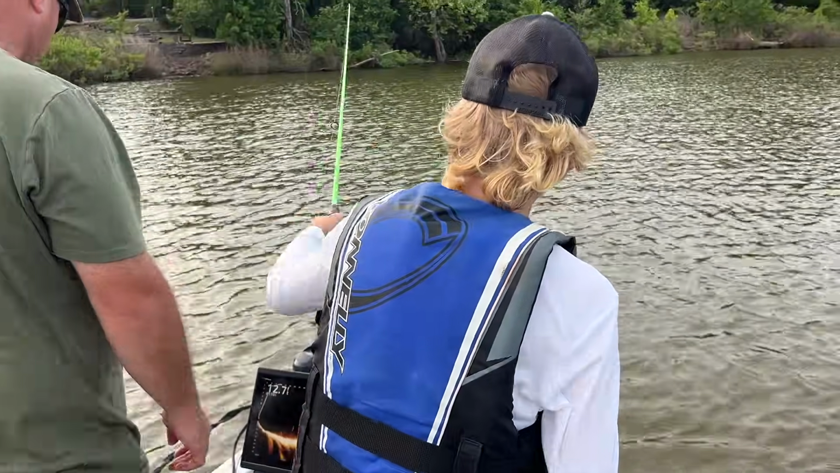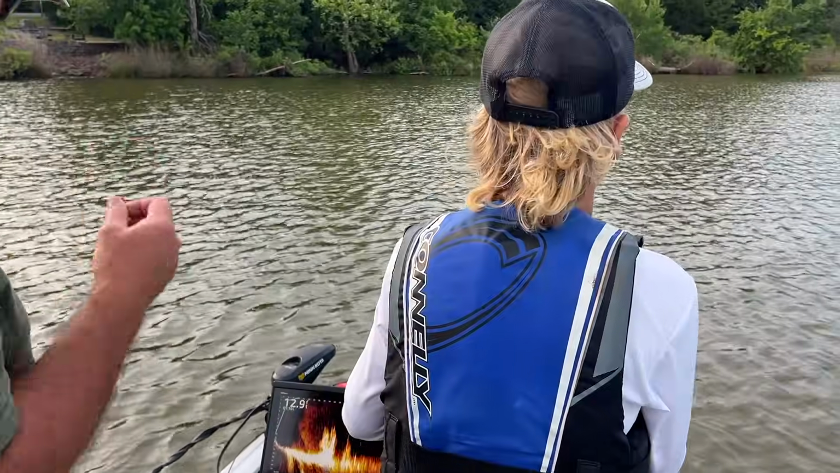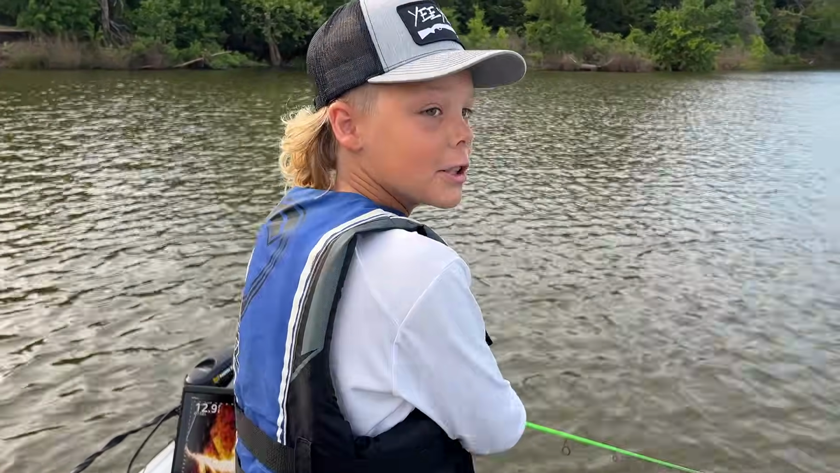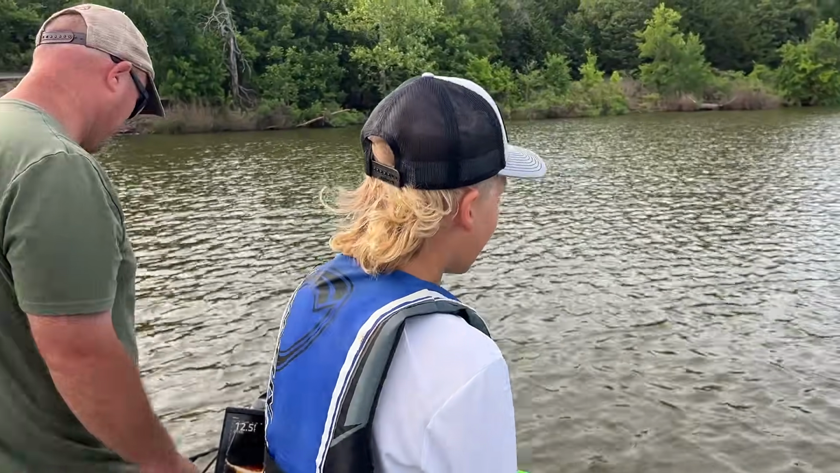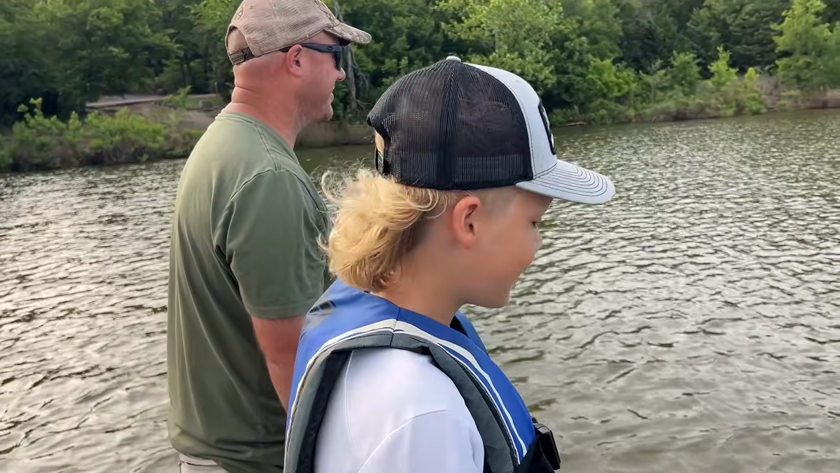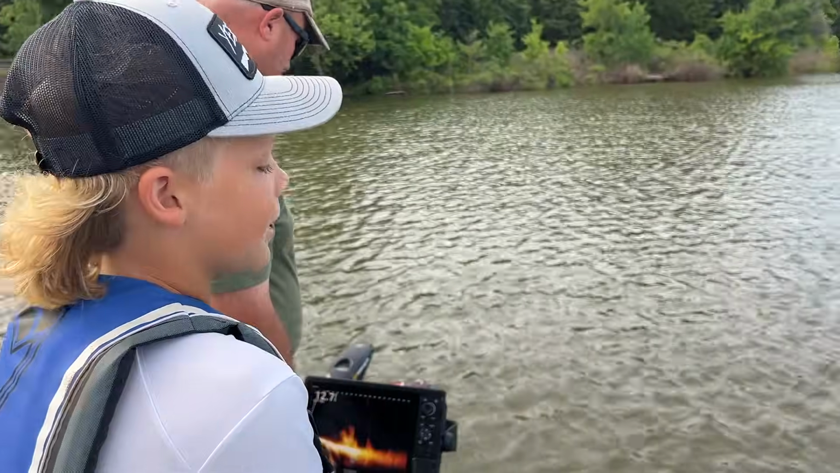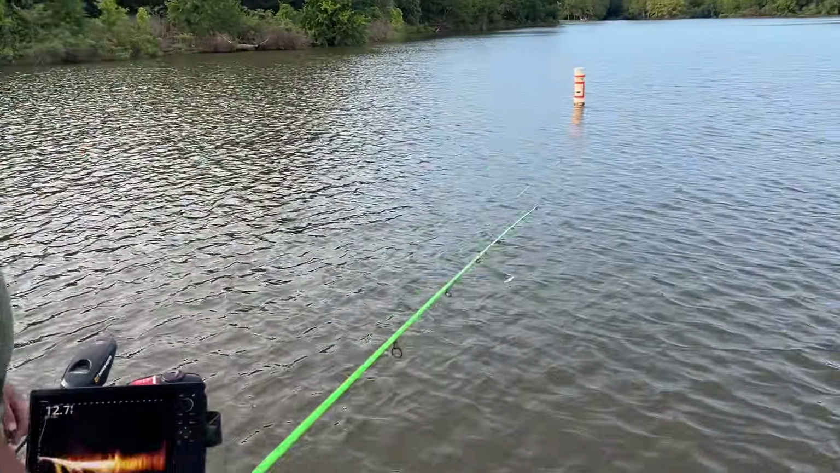No. Hey, get out of the trolling motor, man. Acting like you've never been fishing before. Well, I wasn't paying attention because you were putting. Oh, it's my fault. It's my fault, I didn't want you to get mad at me because I had the back of my head to the phone. I don't like talking to the back of your head.